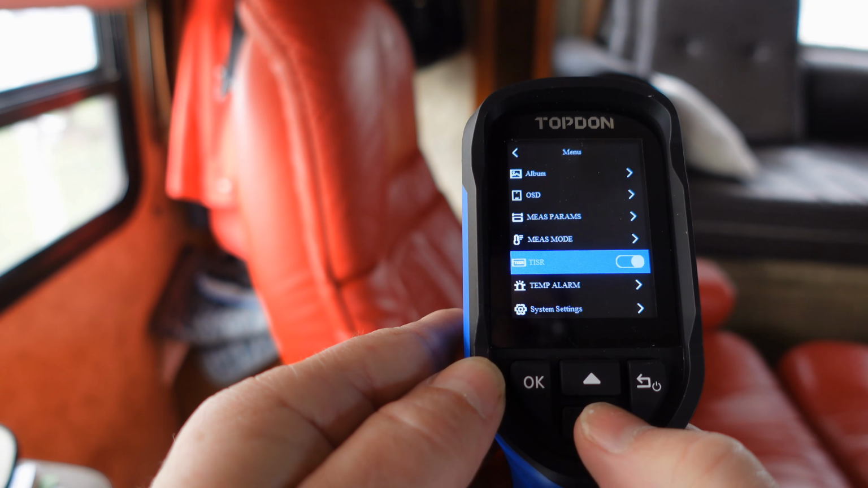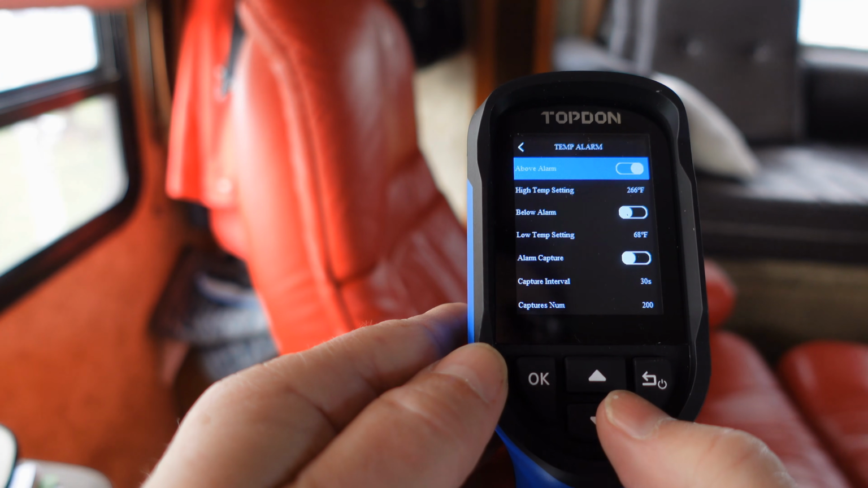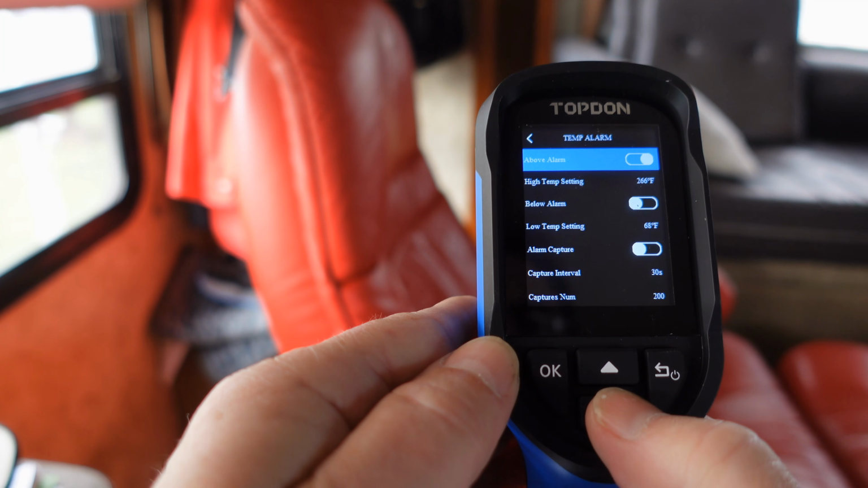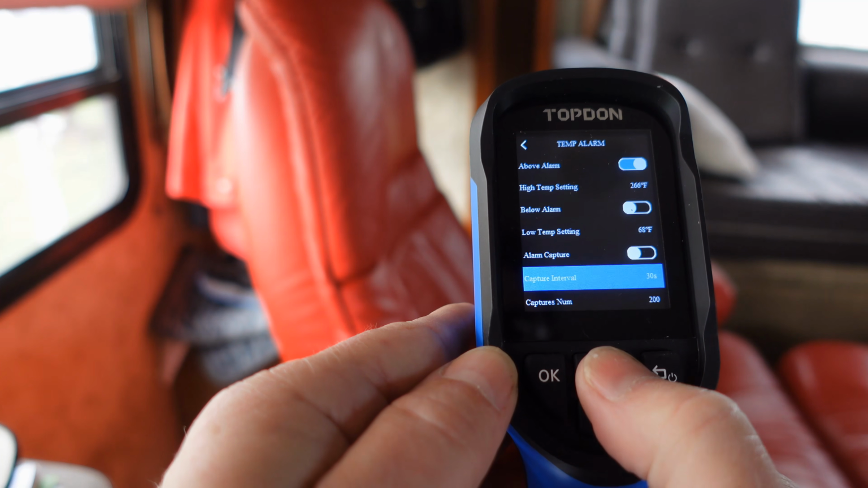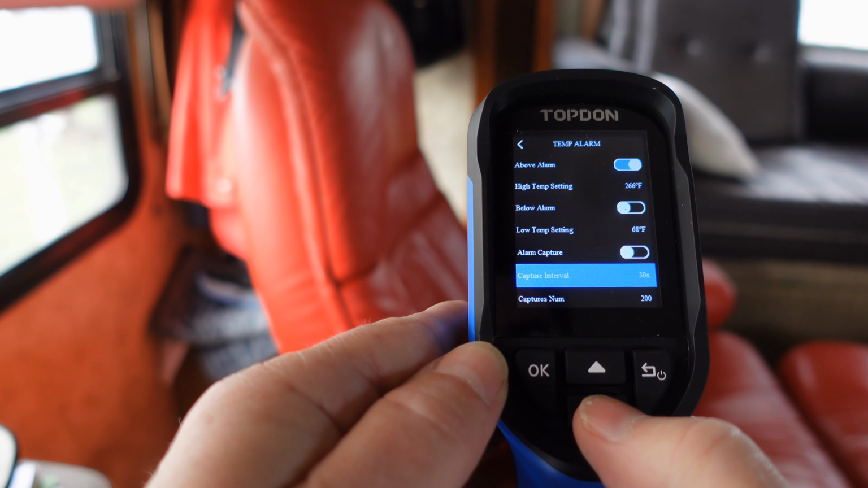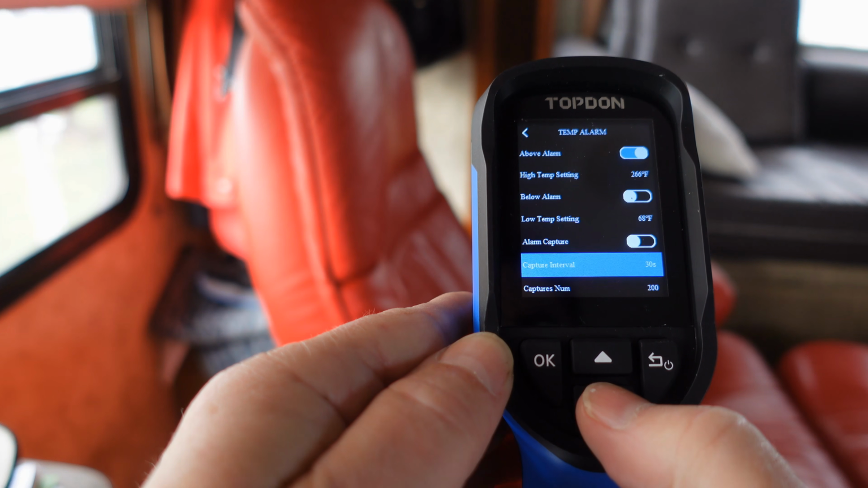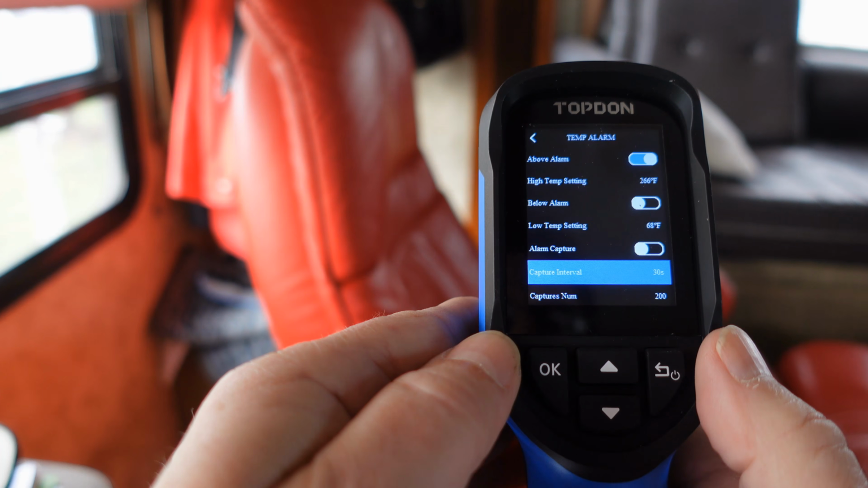Just turning it on. We have temperature alarm. And in here we can have above alarm, high temperature setting, below alarm, low temperature setting, alarm capture. I guess when the alarm turns on, it'll capture a photo. Capture interval, 30 seconds. Capture number, 200. 200 different photos.